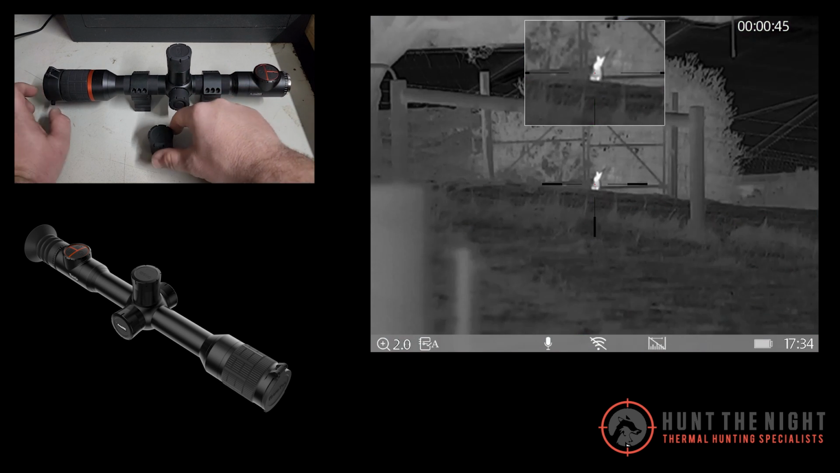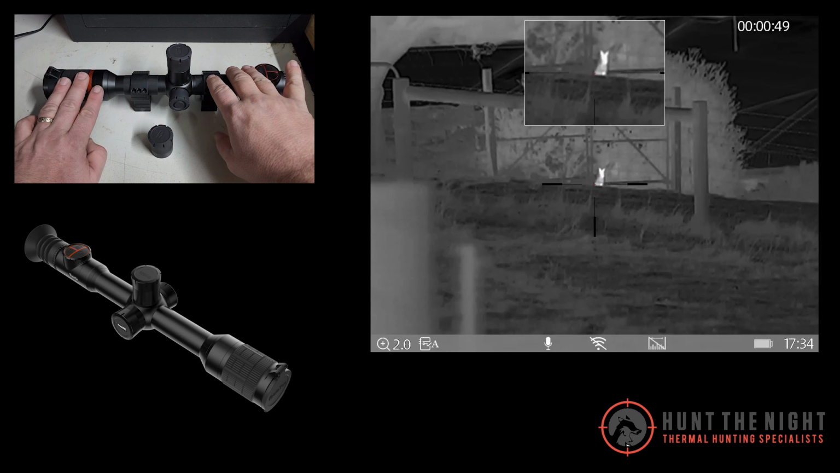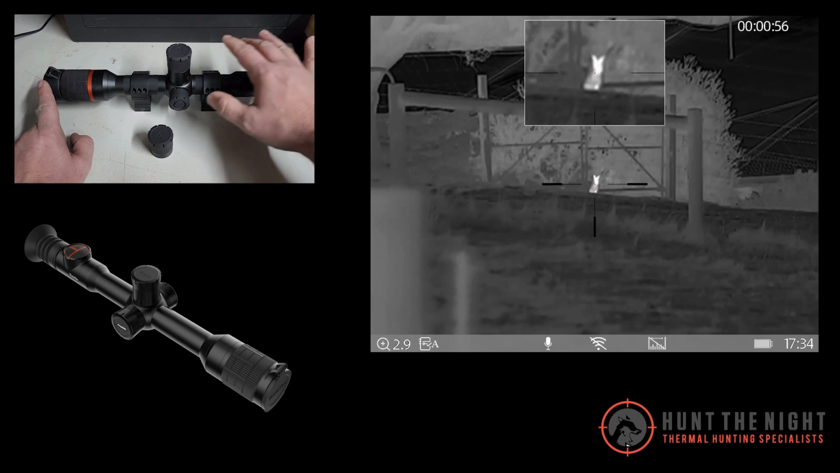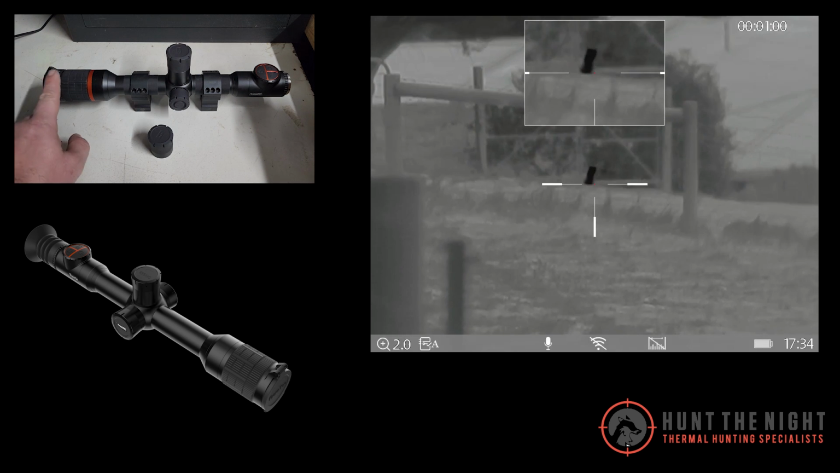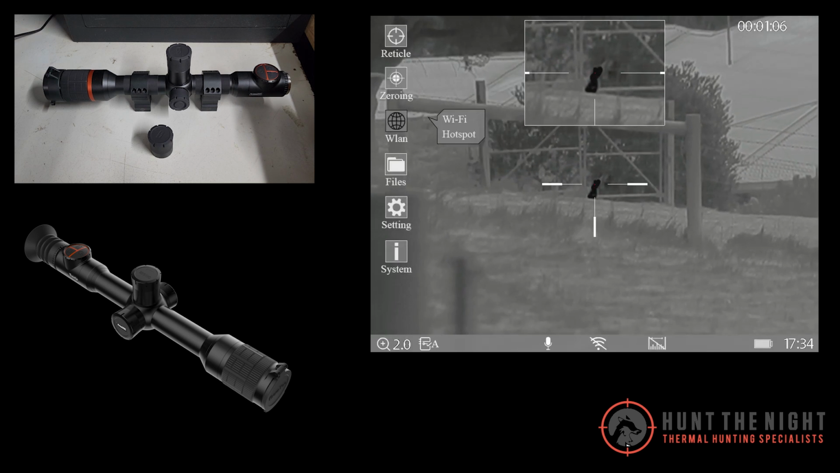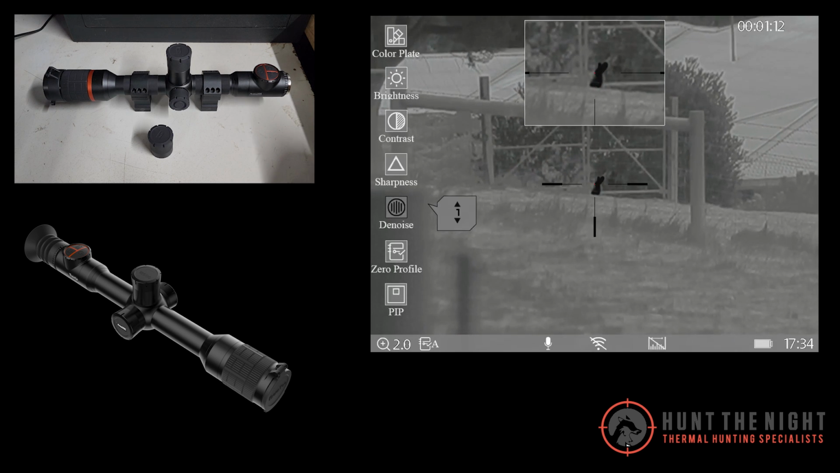To refresh the device, there are no internal moving parts in this, so there's no shutter. So to refresh it, you have to have the lens cap closed. You double press this button, and then you press it one more time, and the instruction comes up on the screen when you double tap it. But that'll refresh it. These have got really, really long refreshes. I'm talking like 4 or 5 minutes before I'm having to refresh these devices. Sometimes I just forget. They're quite good.